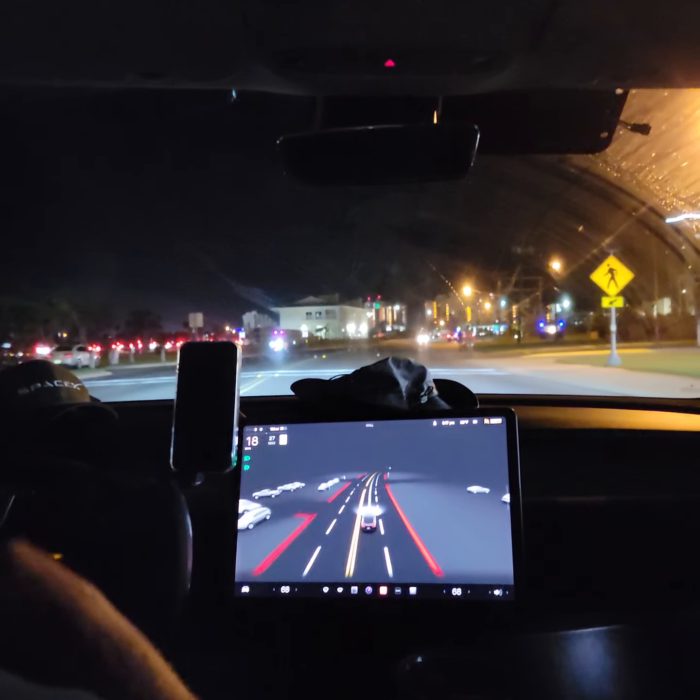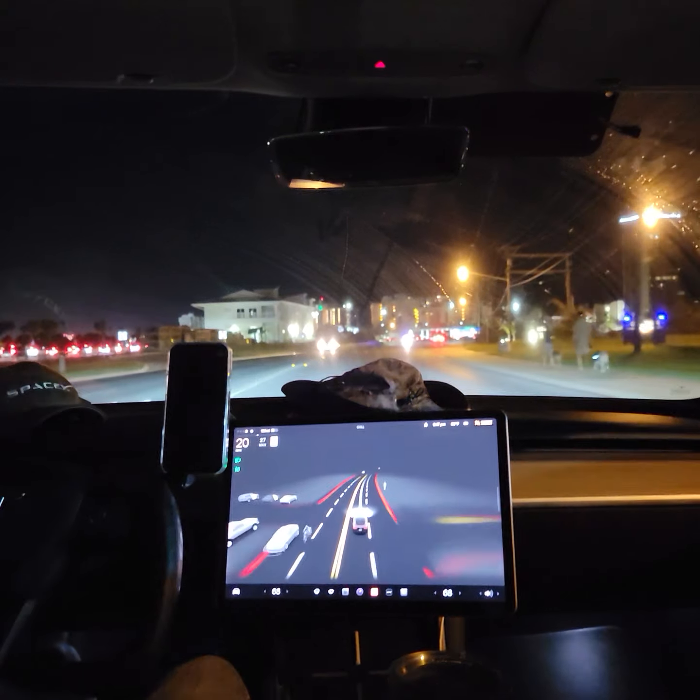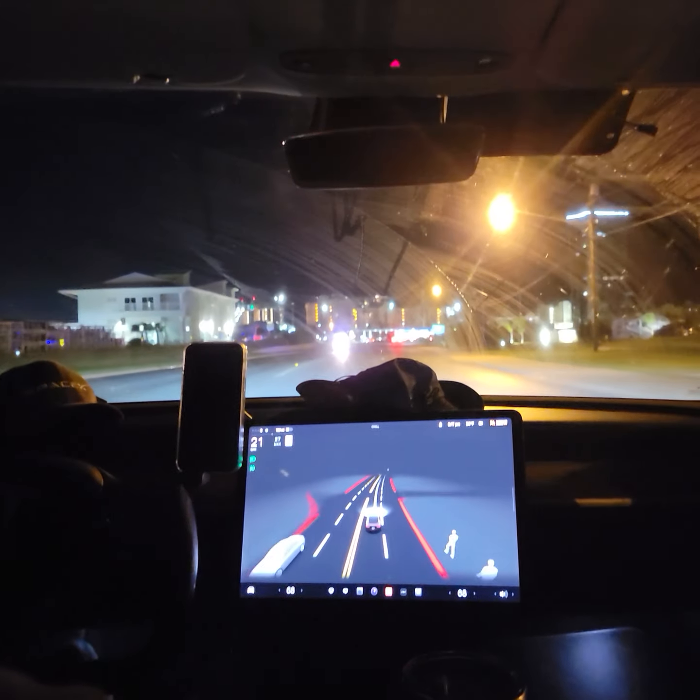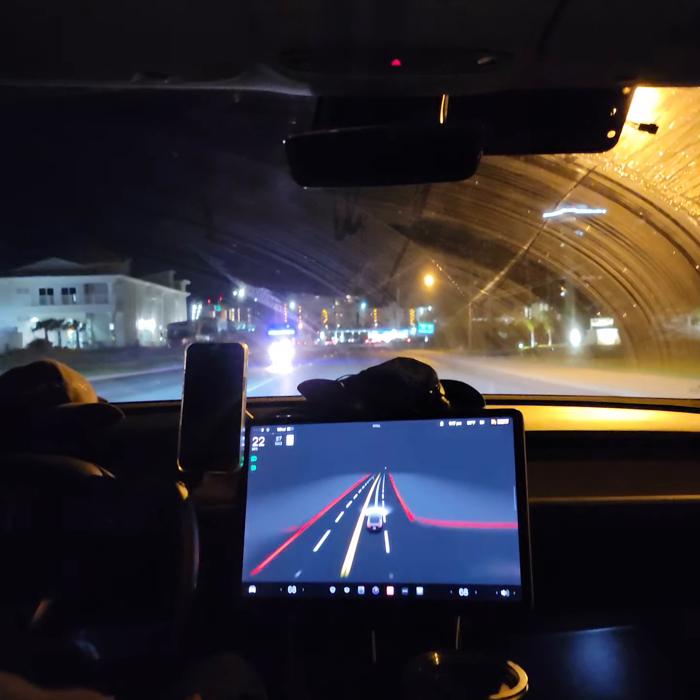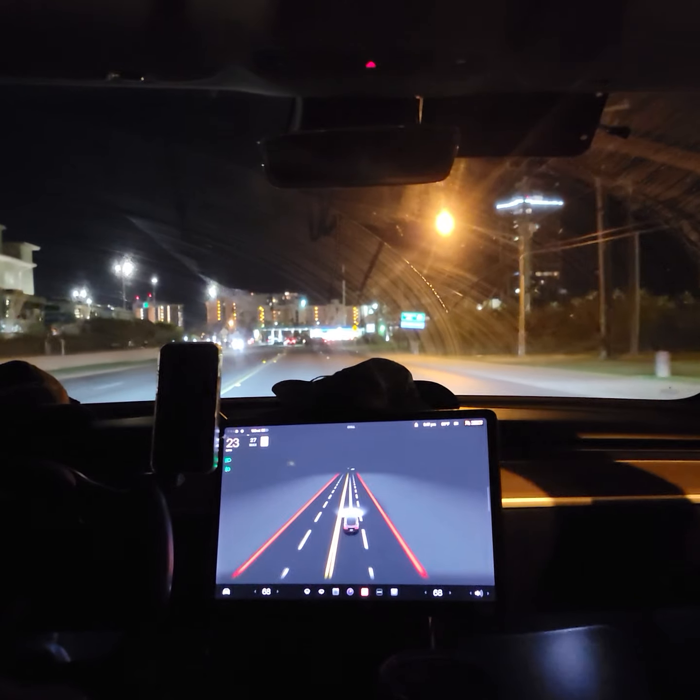I don't know if y'all can see it, if I got the camera at the right angle, we've got a line of traffic waiting to get off the island. The visualization is showing closer than what they actually are, but that's okay. Here comes a golf cart. It has a hard time figuring it out.